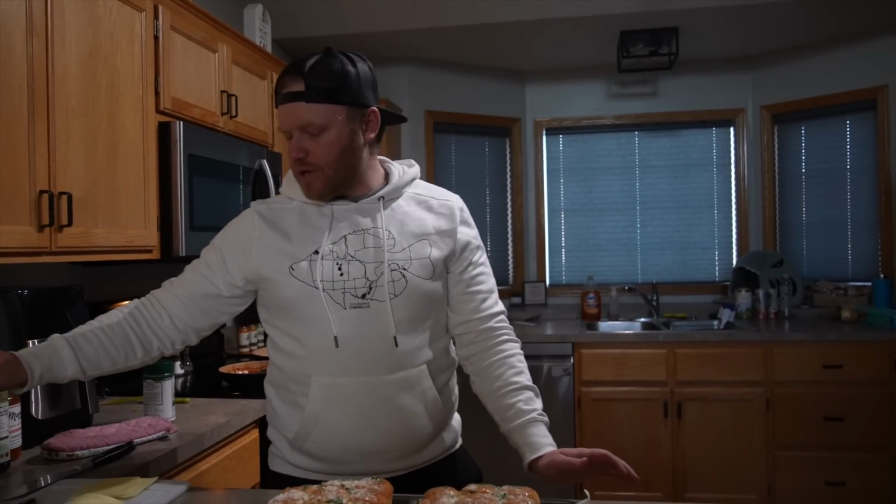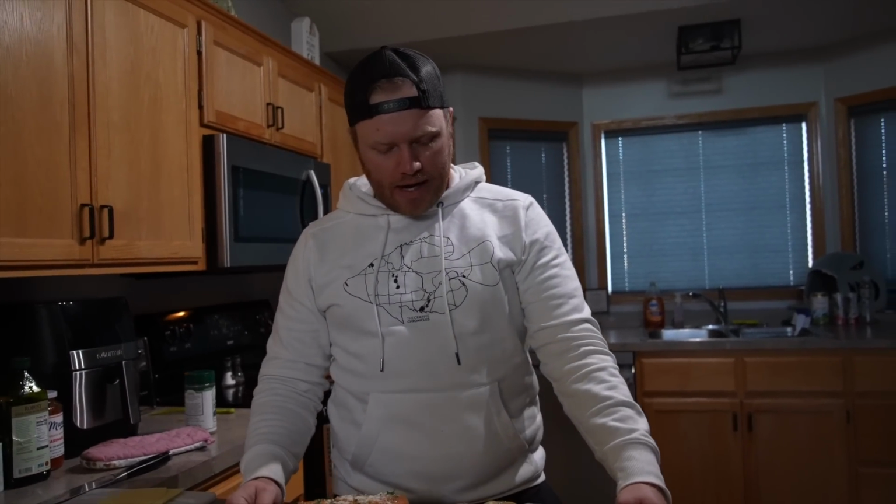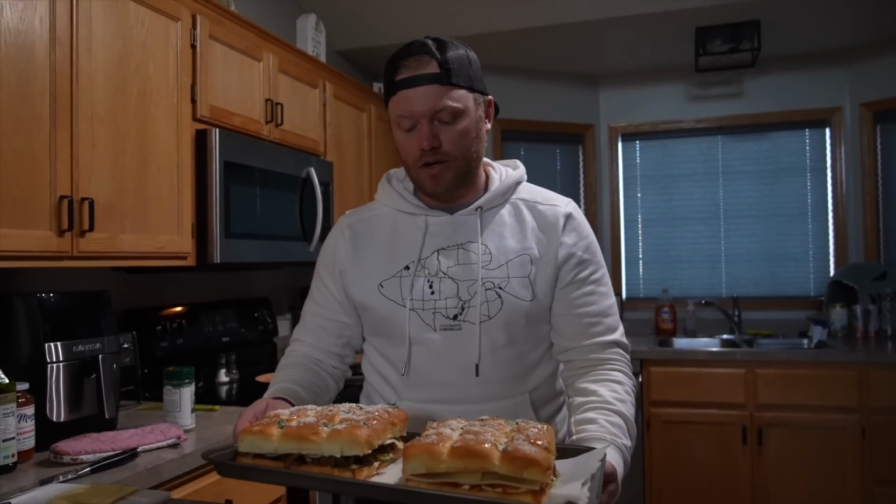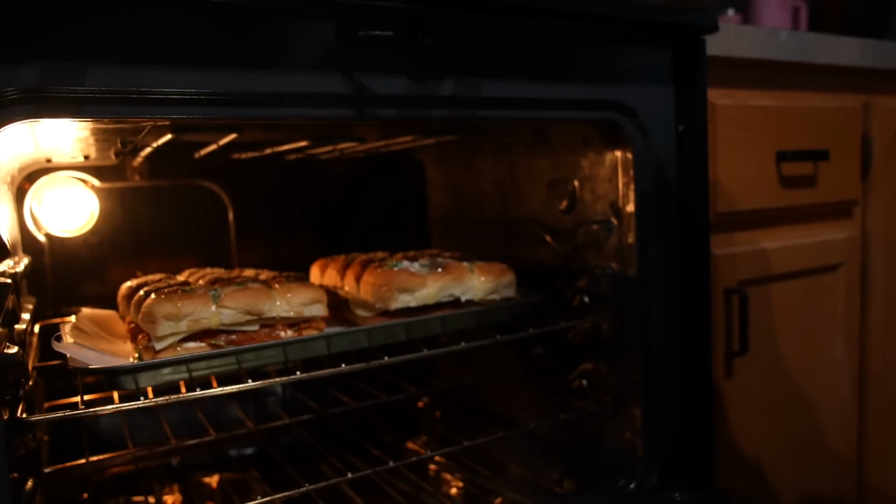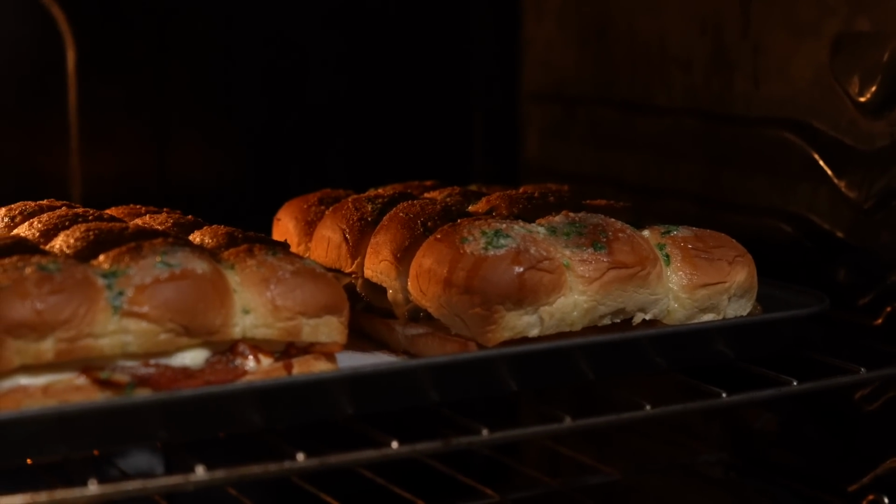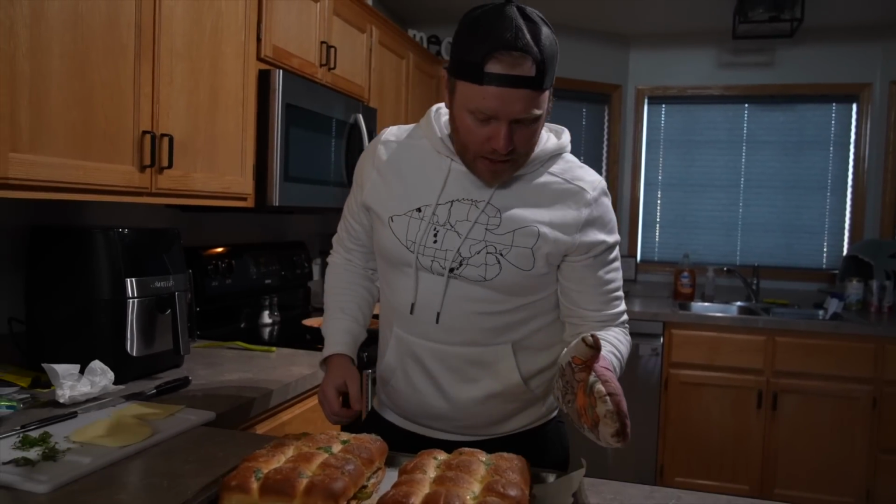All right, fire this back in the oven for about 10 minutes or so just to get it all melted down. We'll just keep an eye on it. As soon as the cheese is melted, they're basically done. So throw this back in there. Thank God that cooled down. All right, let's get it back in there. We're gonna let these cool down for a couple minutes and then we're gonna cut them.